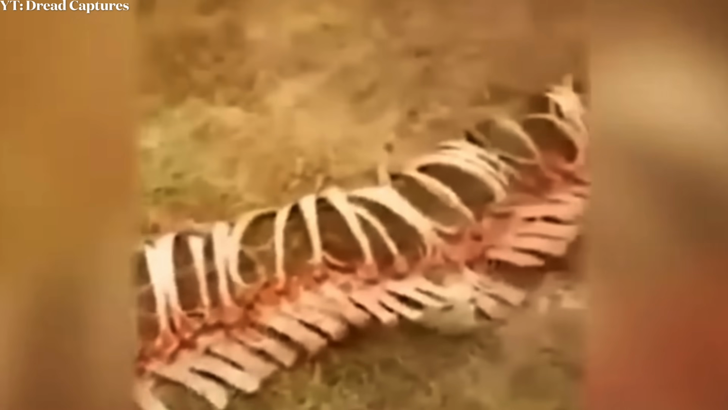It is certainly intriguing, but people are highly skeptical about if it's real or not, considering the lack of information surrounding it, such as where it came from and how it got there. All that's known is that it was found in this remote field, but according to YouTube channel Dread Captures, in the Yucatan Peninsula there have been reports of peculiar discoveries involving dragon-like creatures.